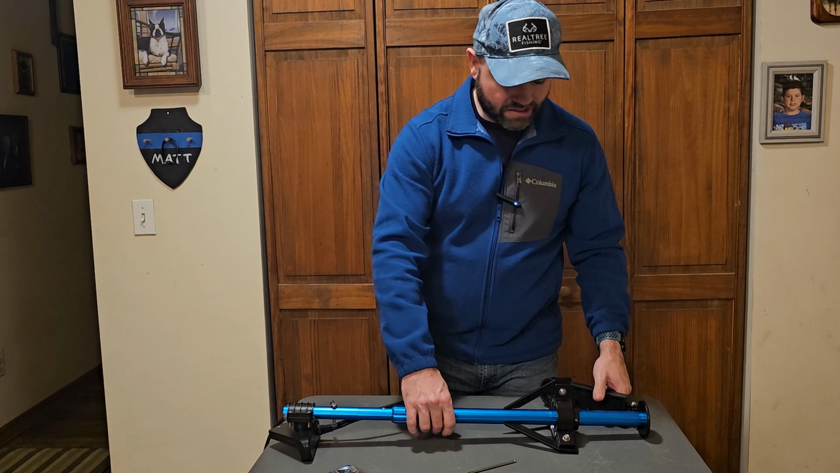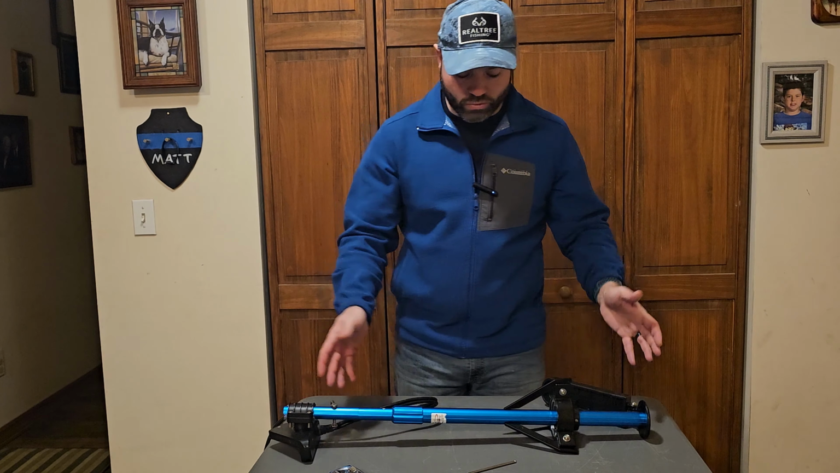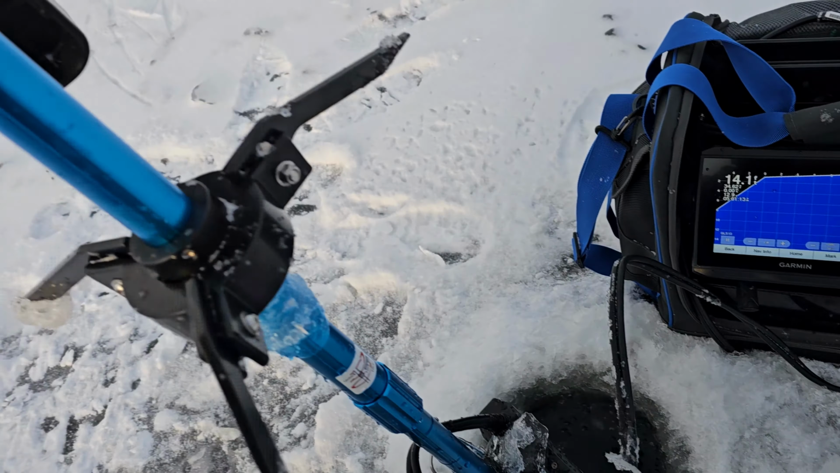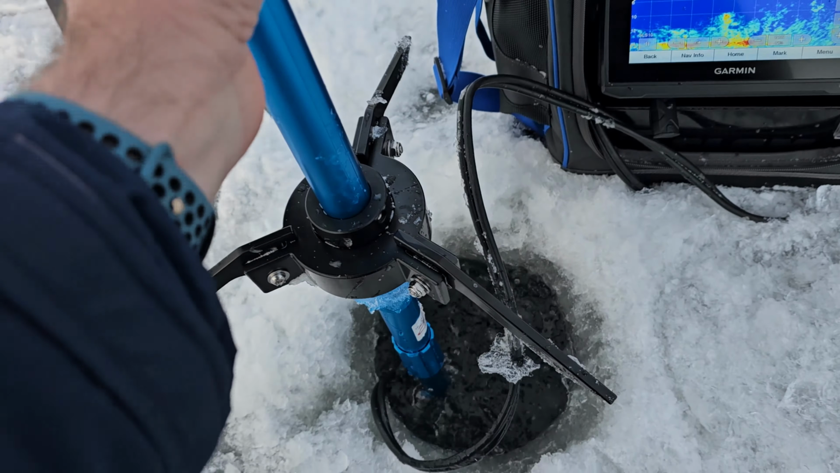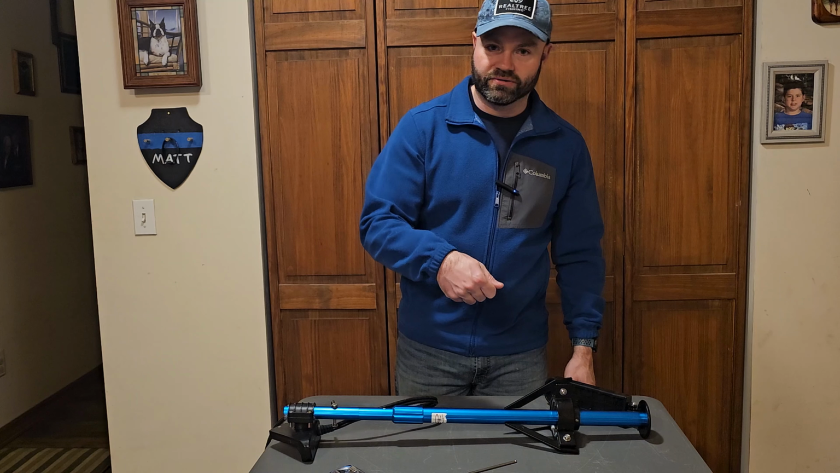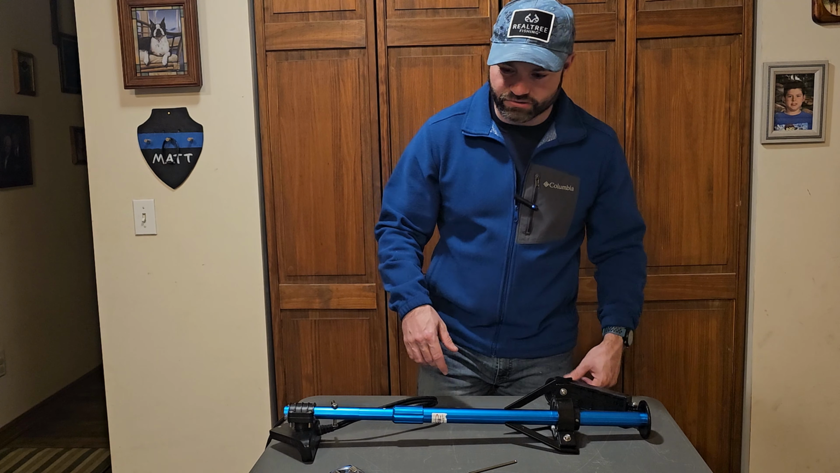If I had to say a complaint about it, it holds water. When you're pulling it out of the hole, it holds water, which is not a big deal. You just got to hold it there and let it drain instead of just immediately throwing it into your sled. Otherwise, you're just putting a bunch of water in your sled, which leads to ice in your sled.